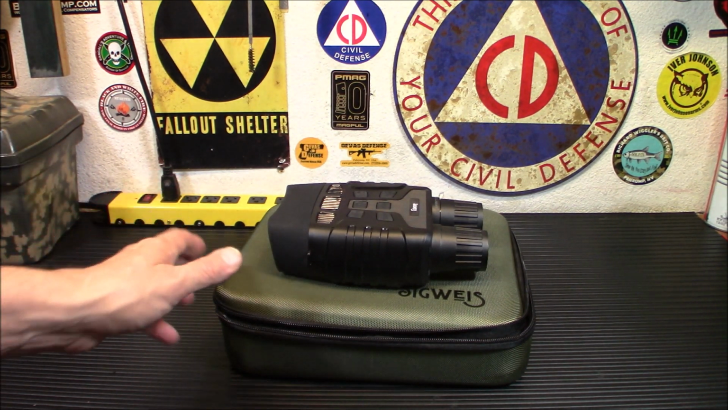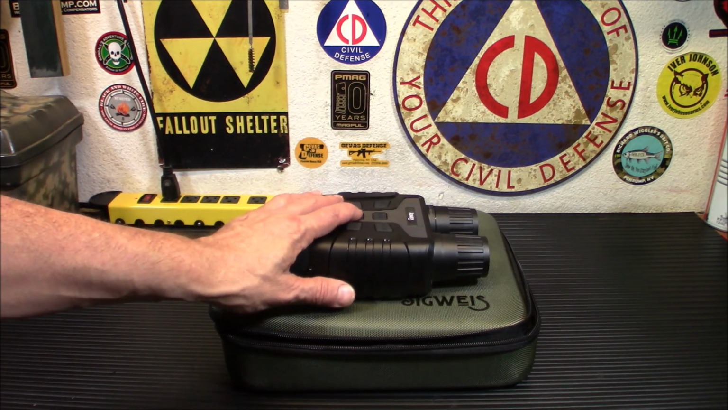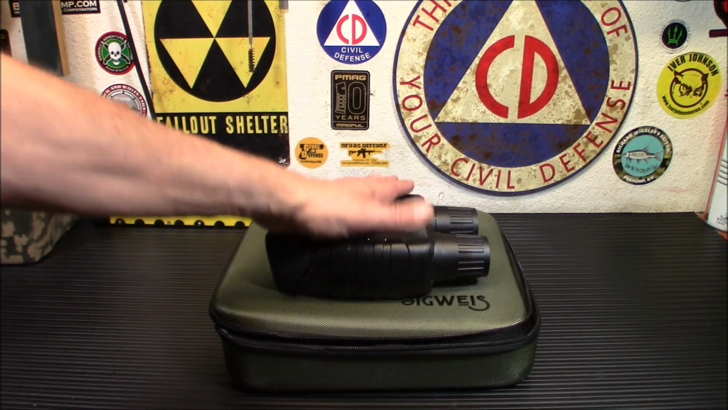The price on these, this is where the deal is pretty good. These are $157. Now normally digital night vision is a whole lot more expensive. So for $157 you're getting the kit, everything in it, the unit. You will have to provide your own batteries, of course.